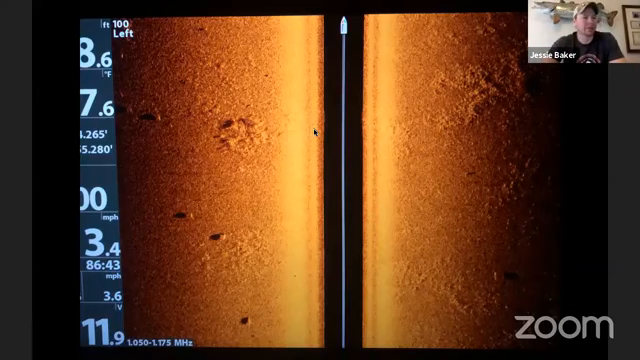Here's a question. Do you always run side imaging at 100 feet to each side? I get the most out of it that I possibly can. So in my settings, what happens is